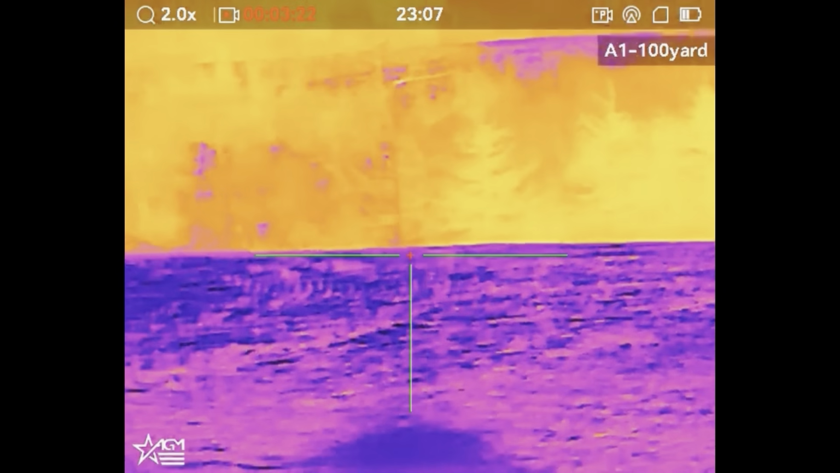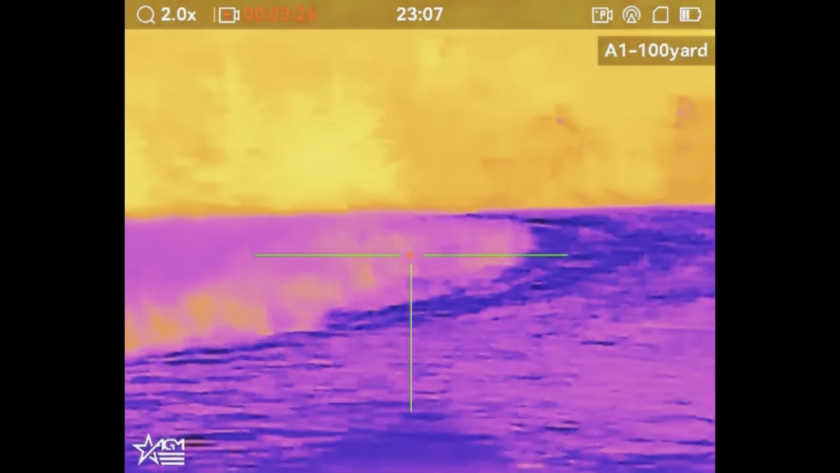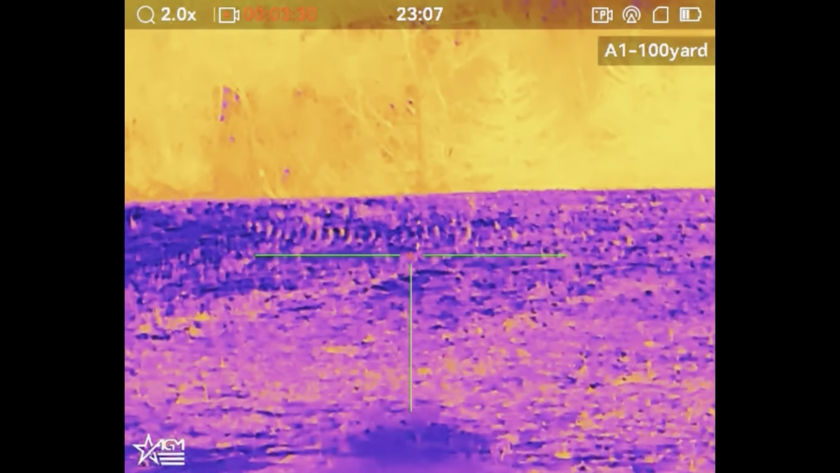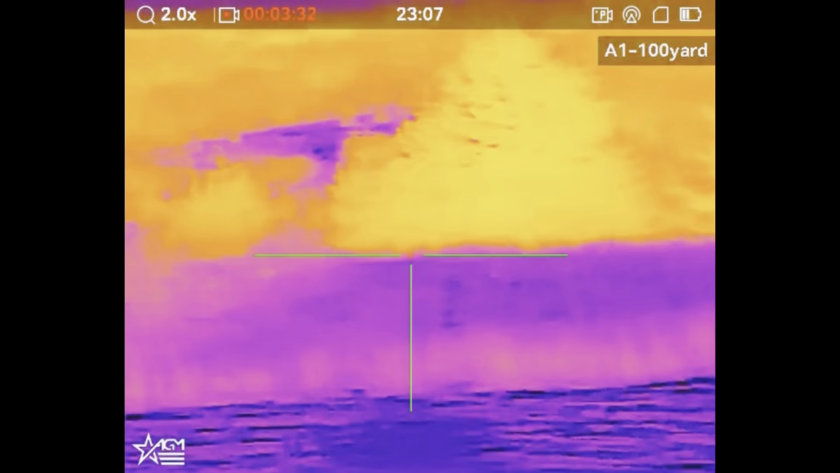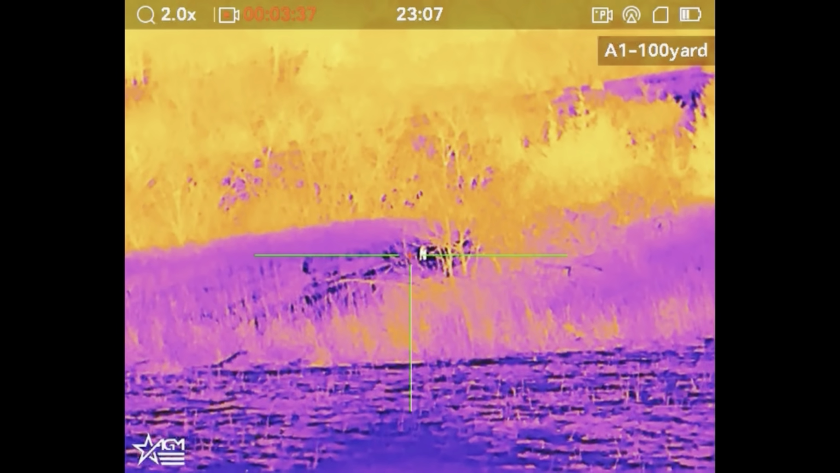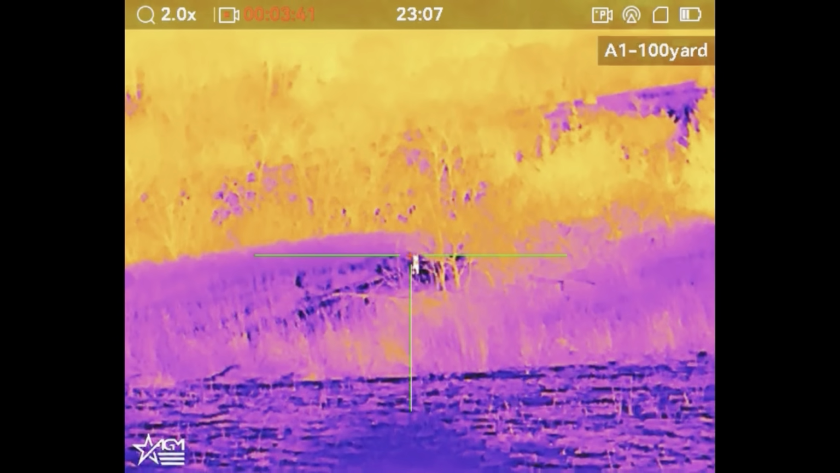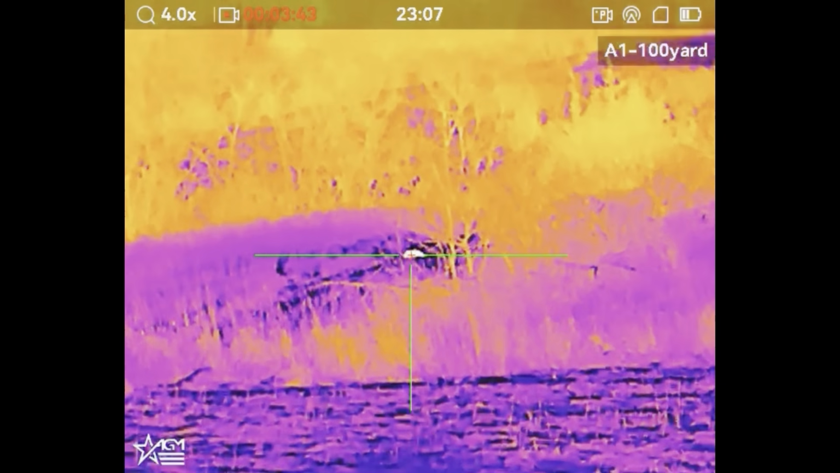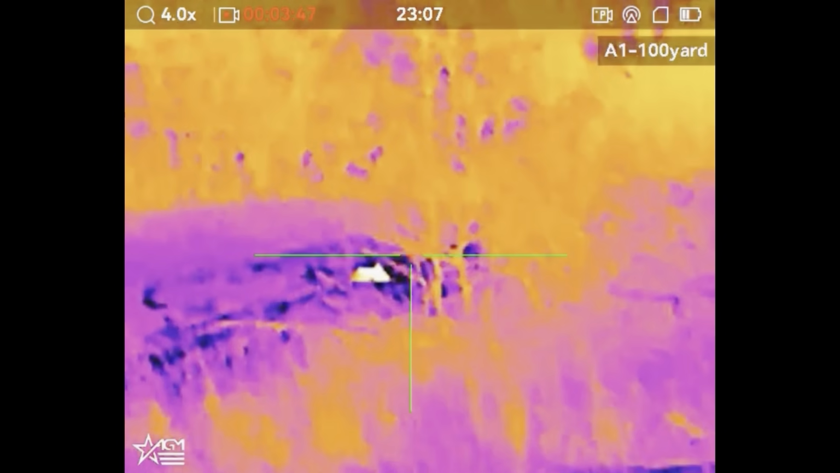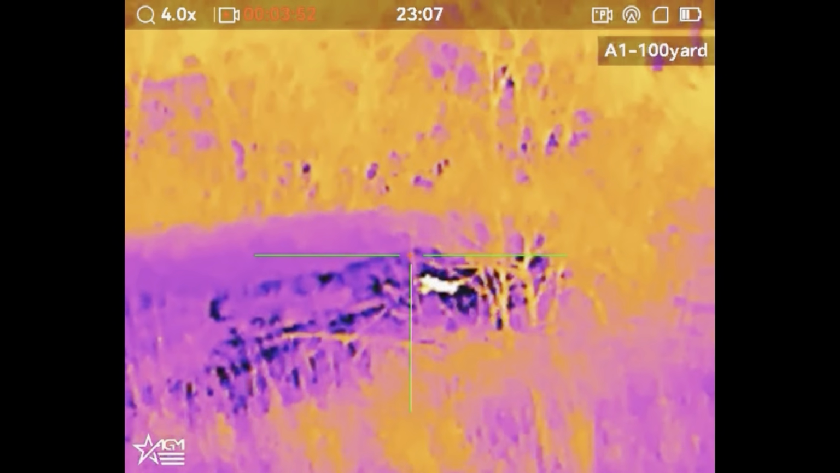What's that? Straight down or what? Show 'em. Oh, gotcha. Yeah, kill it. Nice shot, Wade. Pretty sure it's a coyote, yeah. It's a coyote. 100% it's a coyote. We're gonna check it, please.